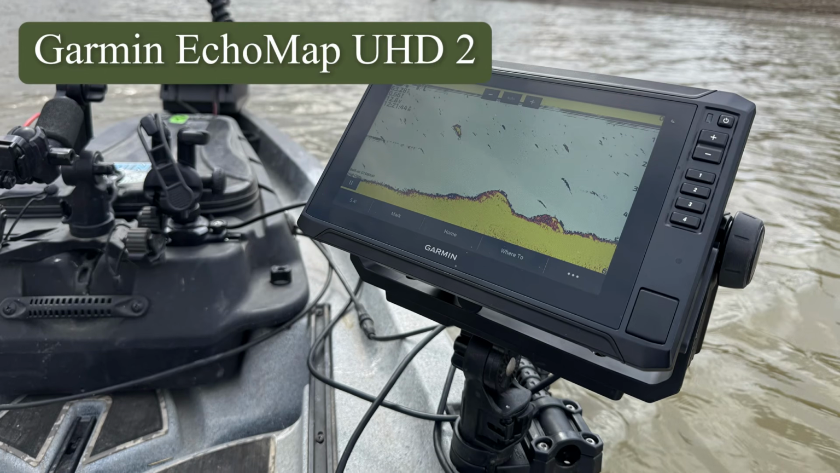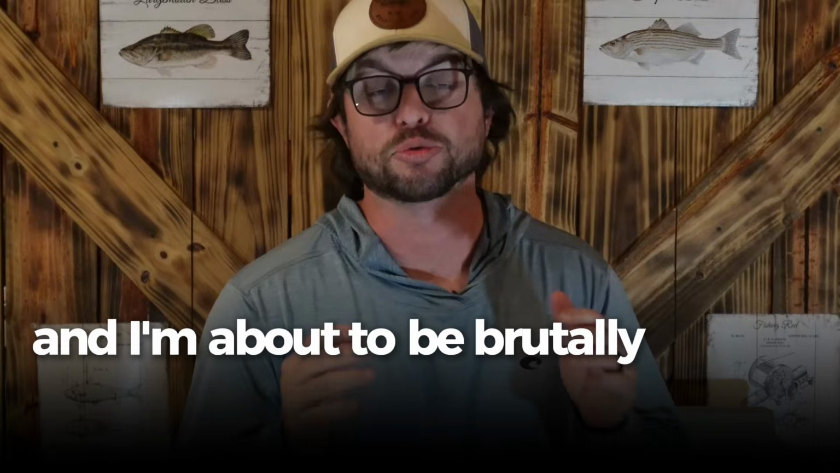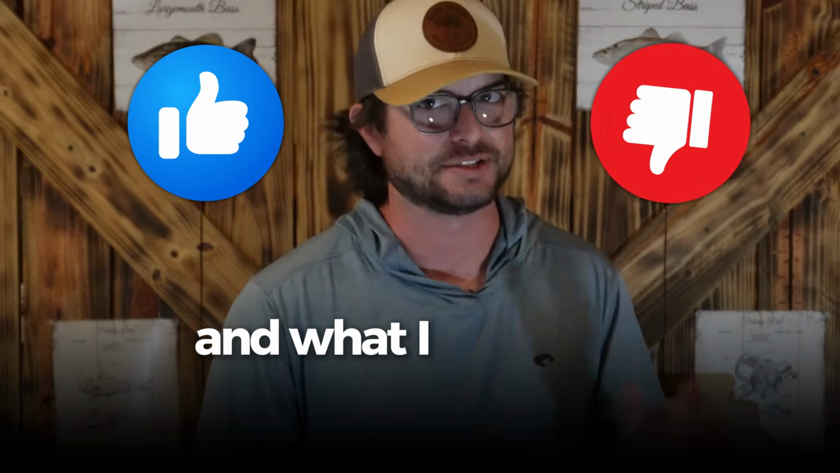I installed the Garmin EchoMap UHD 2 on my kayak after Garmin sent it to me for some testing. That means I don't get to keep it, and I'm about to be brutally honest about what I like and what I don't like about this fish finder. Let's start with what I didn't like.